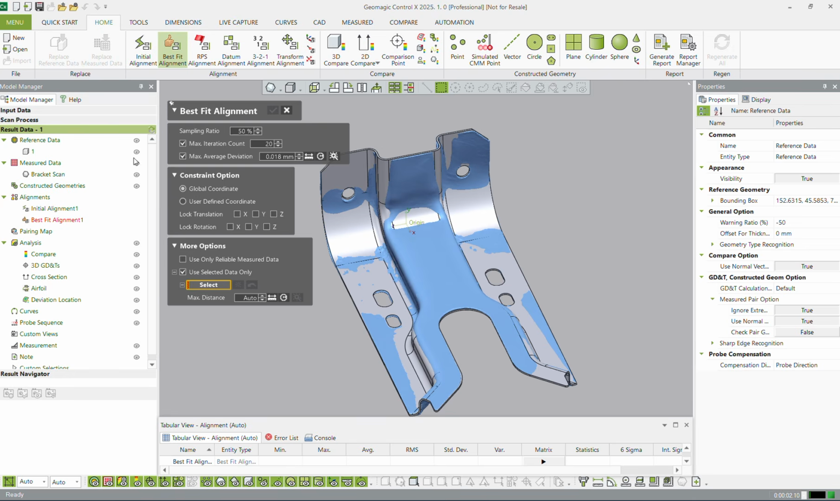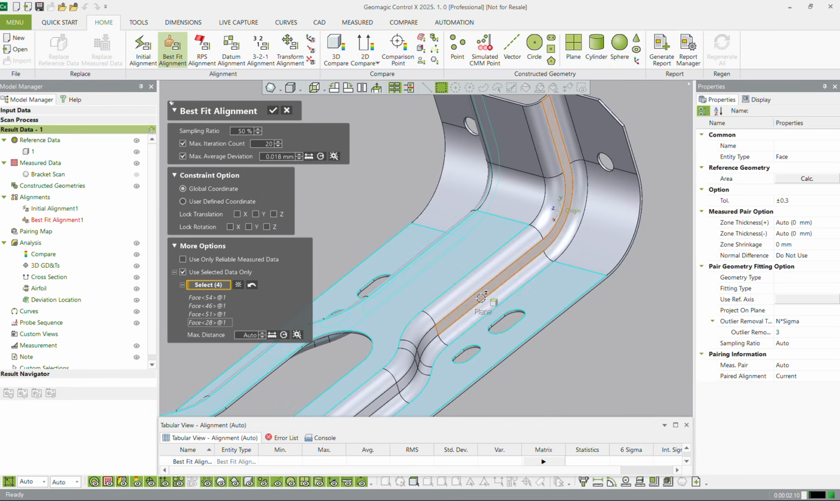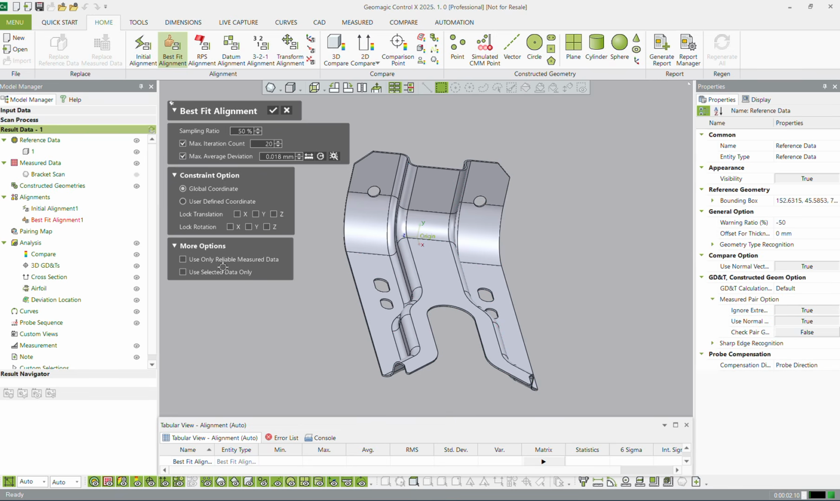And this is going to then have you select that data, and you select it based on the CAD. So, if I know this surface up here is wrong, or is not critical to my alignment, and this surface is, well, I just click on these sections, and it's going to only use whatever I've selected to influence this best fit alignment. Now I want to use all of it, so I'm just going to unclick that, but I just wanted to talk about it.